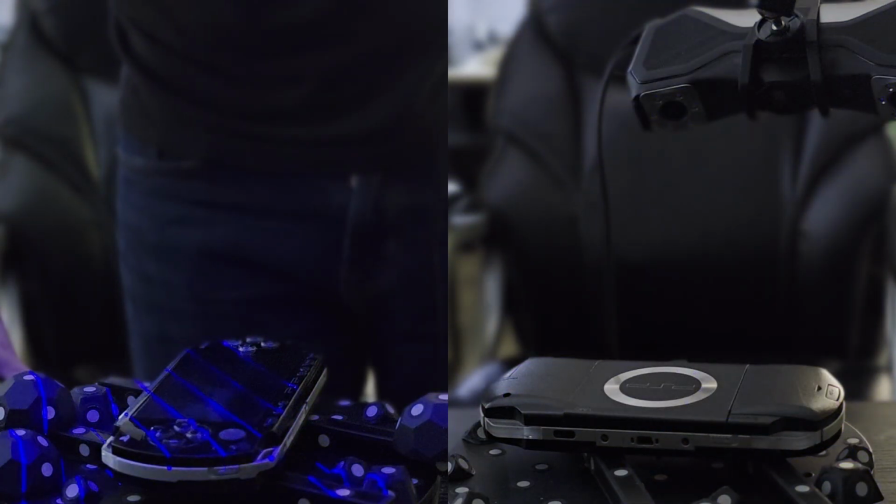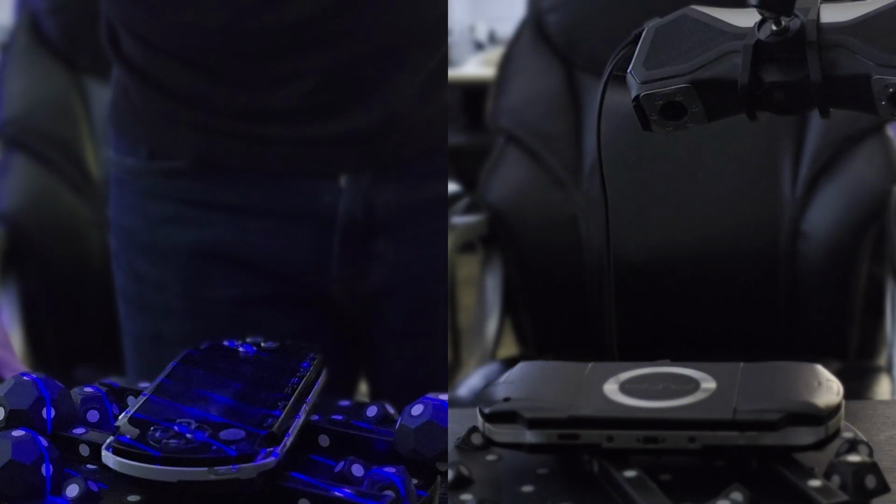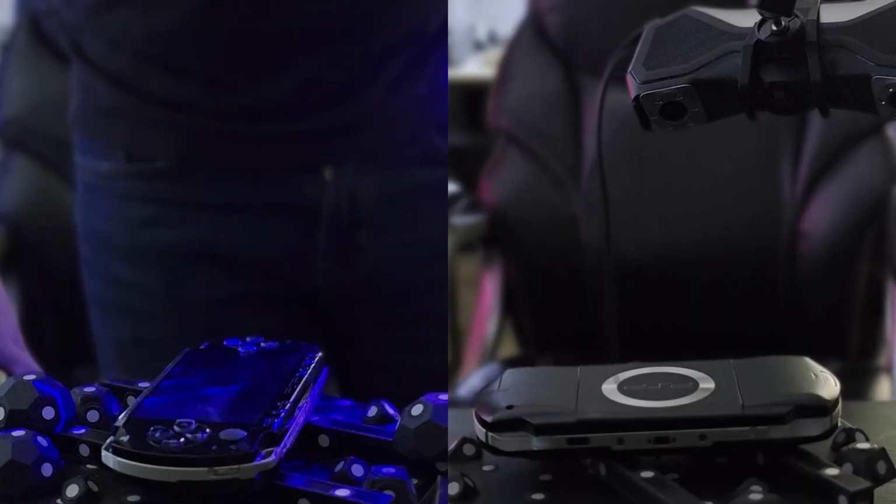What I've done is scanned two different sides of my PSP in different modes. I scanned the front in parallel line mode, I scanned the rear in auto turntable mode. And I'm going to show you how to clean up the scan results and merge them into one clean final scan. If I can do it, so can you. Let's 3D scan.